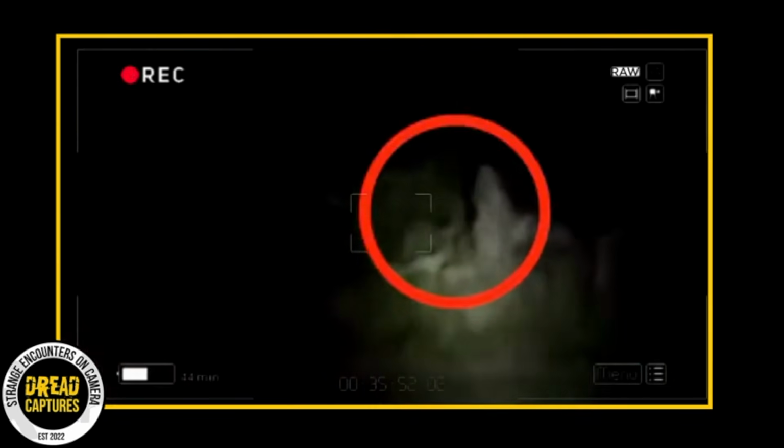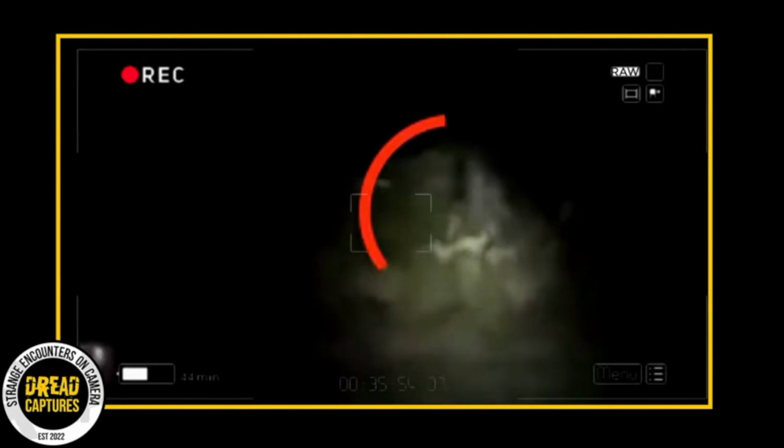But it looks like they missed because the creature quickly zipped away into the woods. Okay, yeah, so that was a super eerie moment, but firing shots might not have been the wisest decision. I mean, it could have just been someone messing around, and next thing you know, you're arrested.